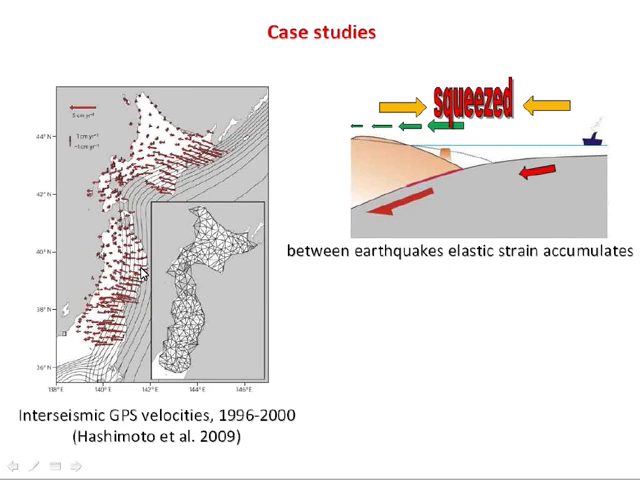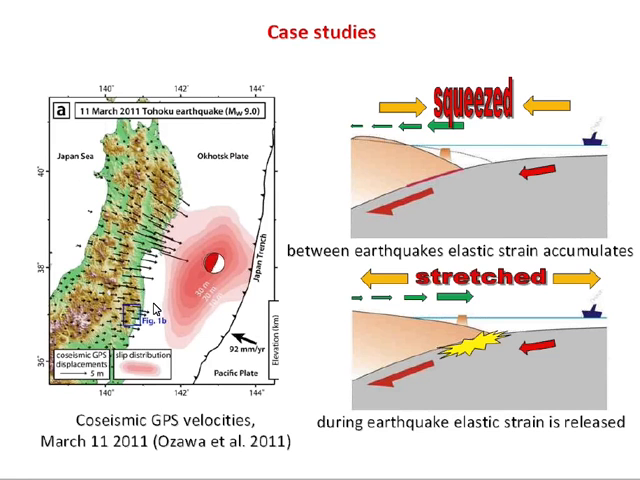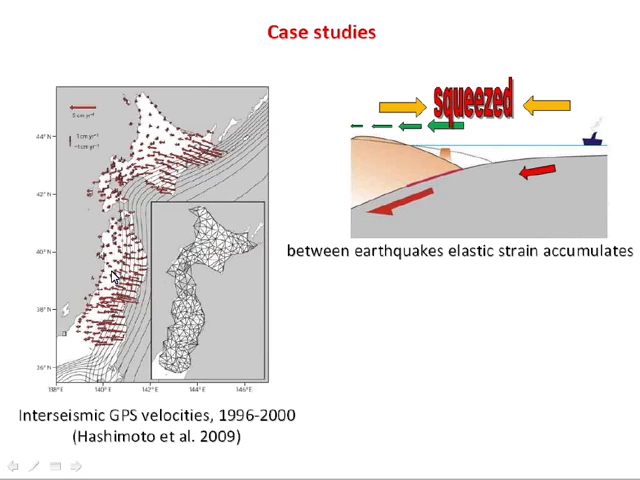During this phase, GPS velocities on Honshu itself show that Honshu is contracting, so it's shortening. And then during the earthquake, the upper plate rebounds, and it goes back to its original position, or something like it. In this phase, during the actual earthquake, you see that Honshu stretches. You can see these velocities on the east coast are moving to the east, on the west coast they're stationary. So northern Japan goes through these two stages of deformation. Between earthquakes it's contracting, during the earthquake and immediately afterwards it's extending.